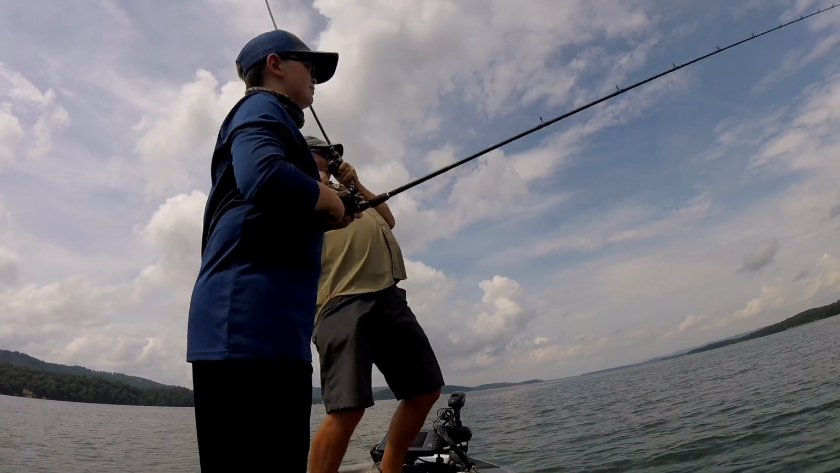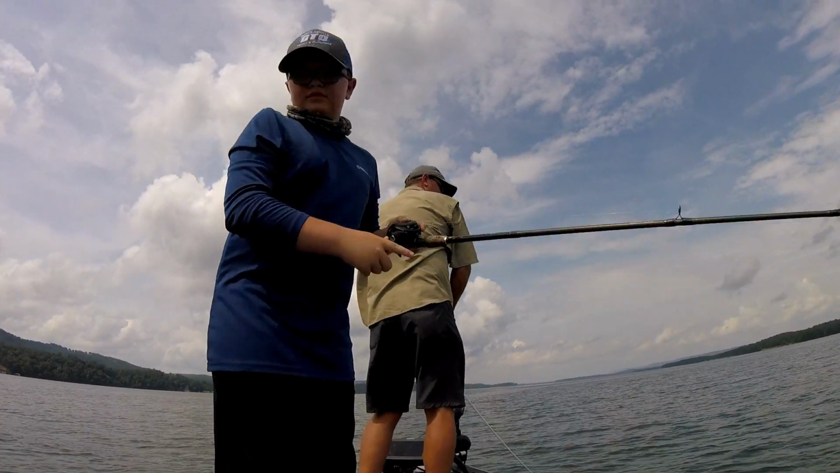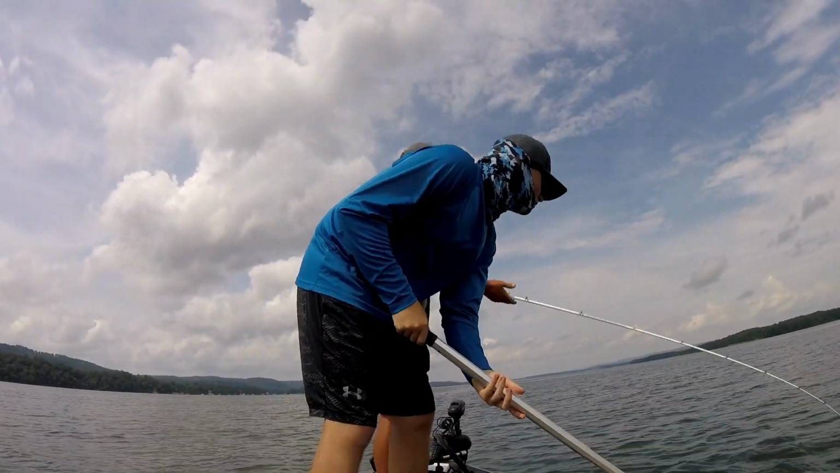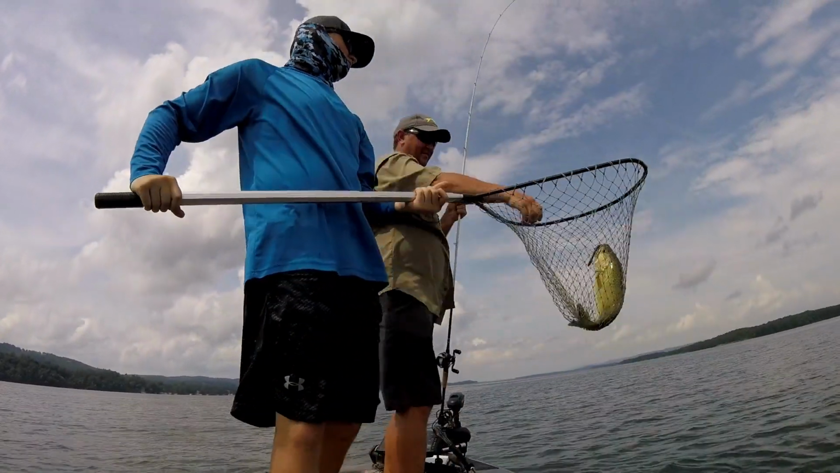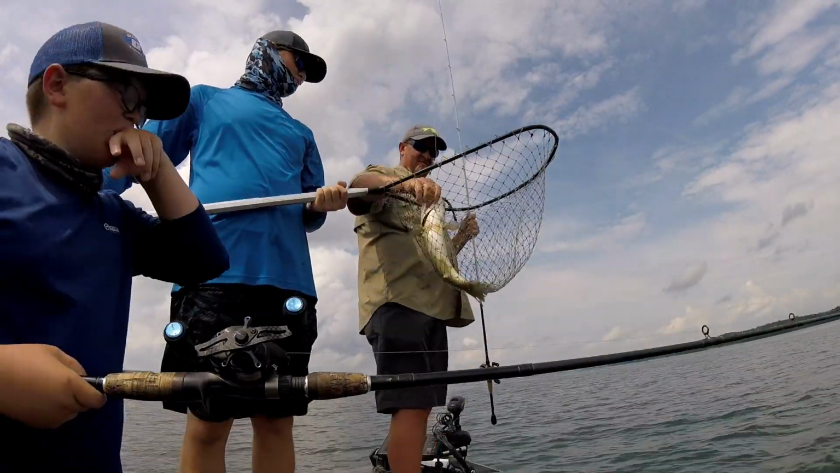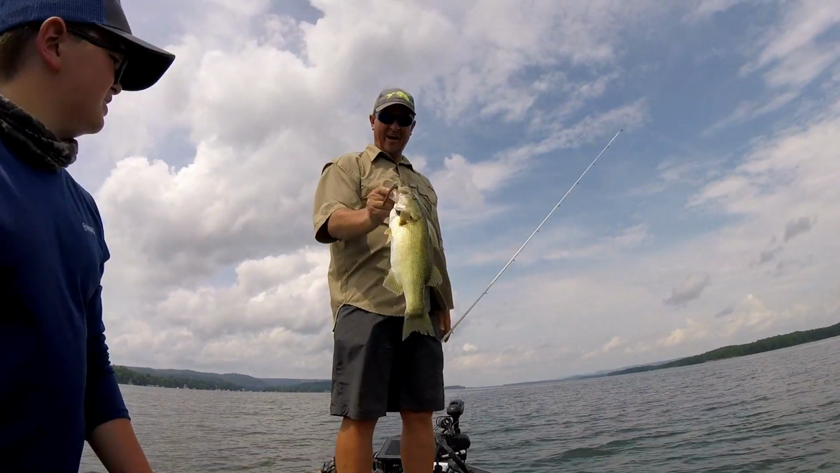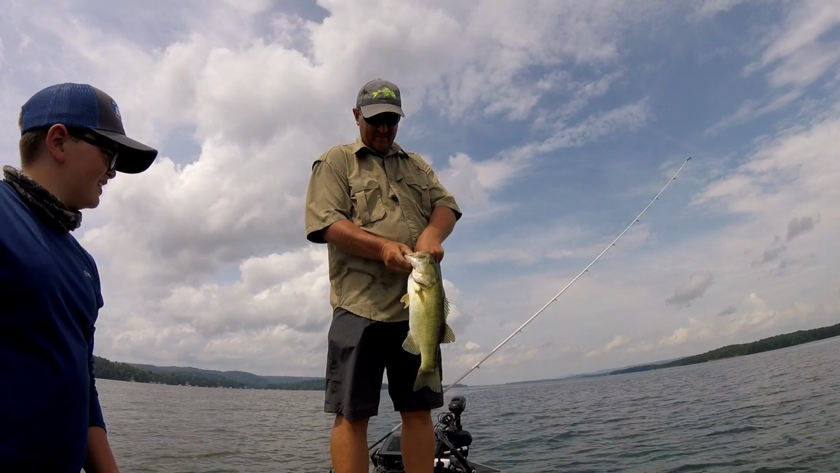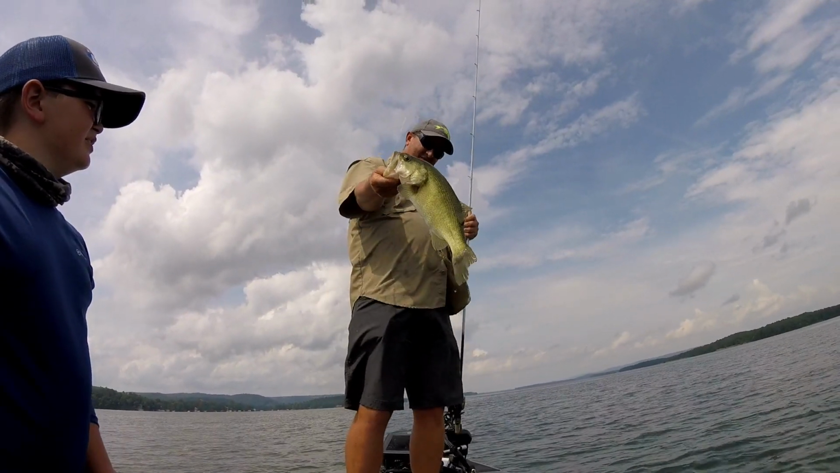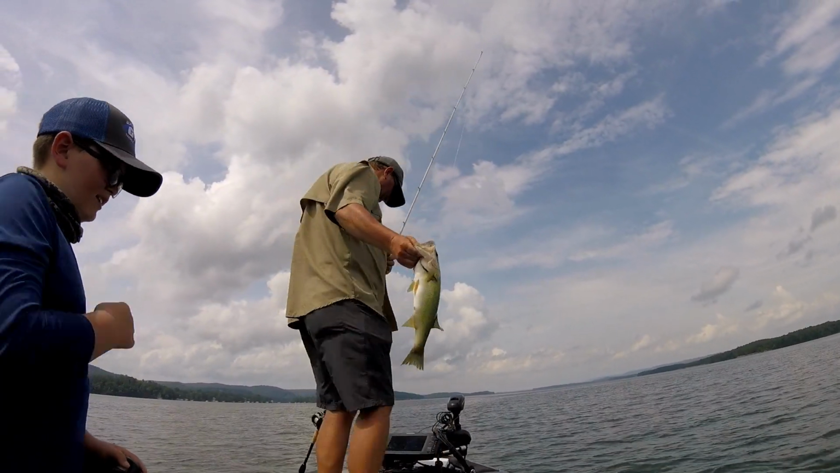Good stuff. Got it. Good fish. Net. He swallowed it, he choked it. Boom. It's been a while. I wasn't sure if I thought it was grass. That's a 2, 2 1/4. Probably 2.5 anyway.